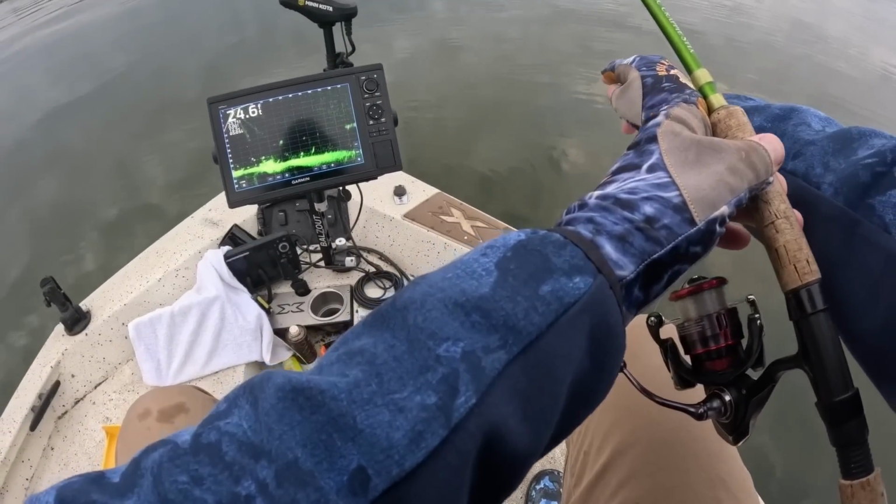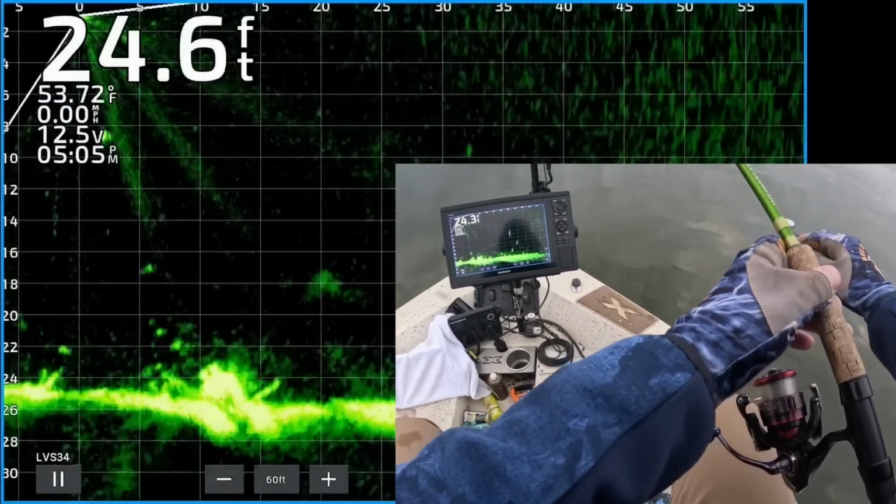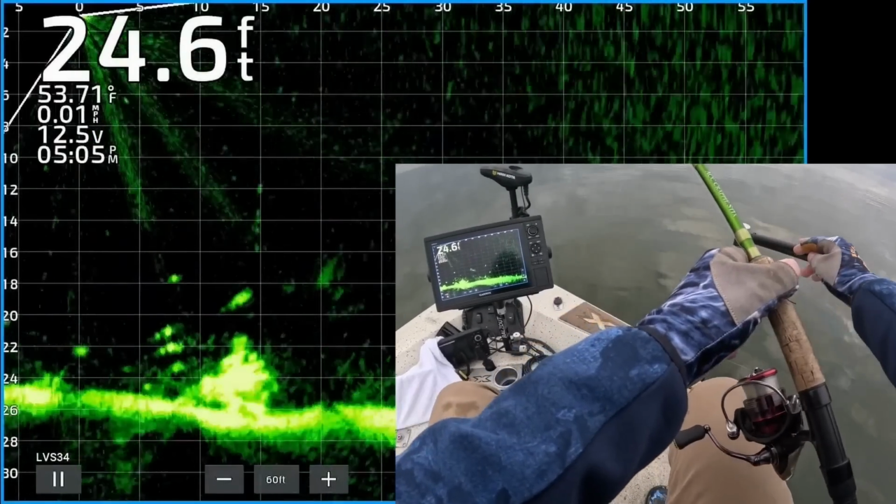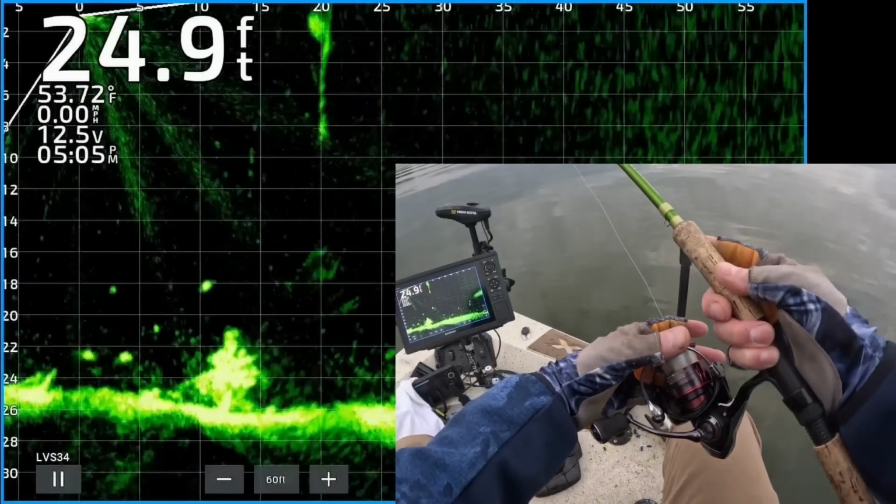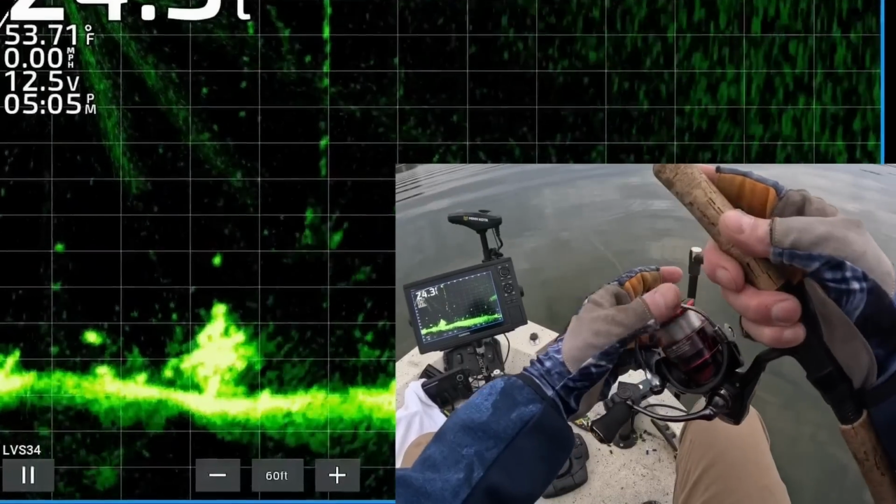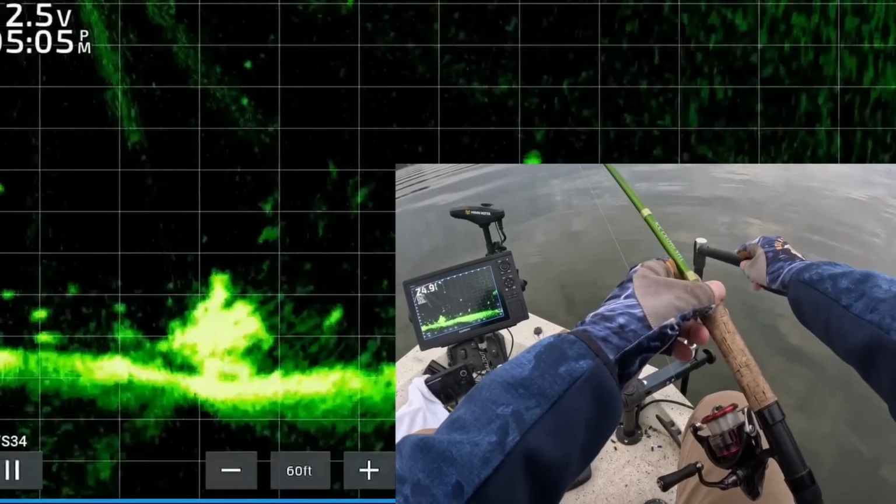Now you see me kind of scanning around with a transducer, trying to find some fish to cast to. There's a little brush pile about 10, 15 feet out right off the bottom. There's a nice fish above it. That fish swam off. But I'm going to let my jig drop down to that brush pile. Sometimes when you do that, a fish will come up out of the brush and eat your jig.